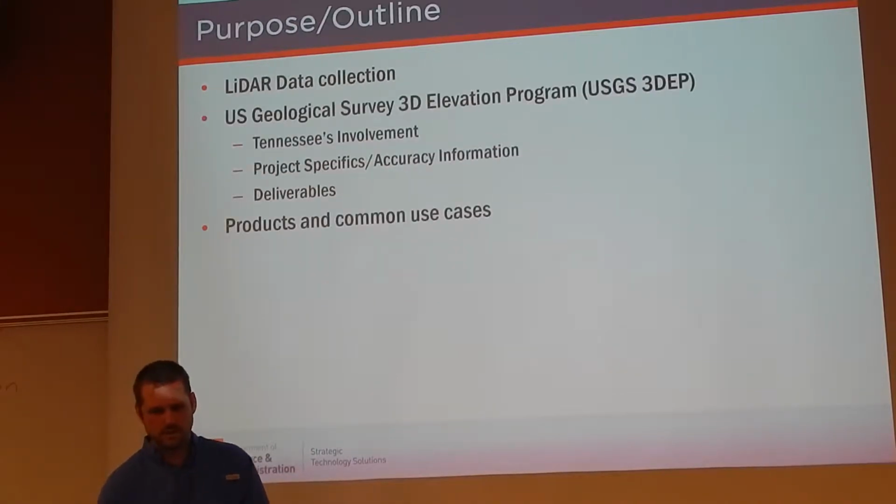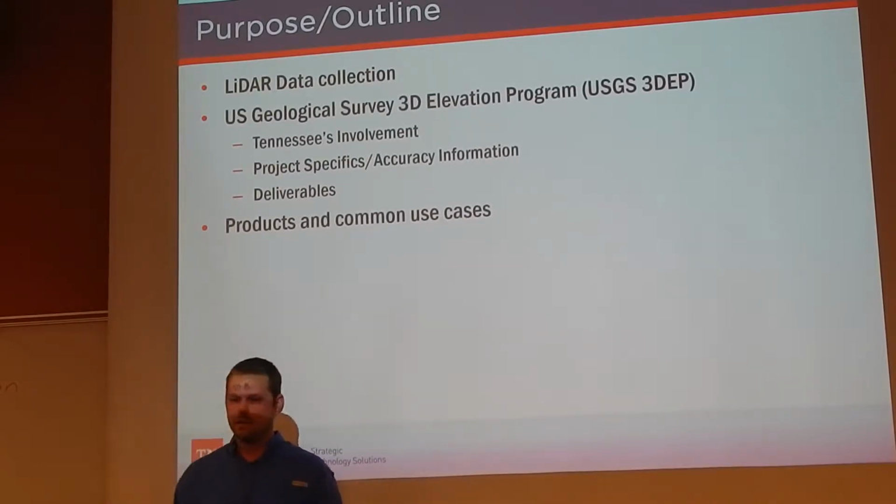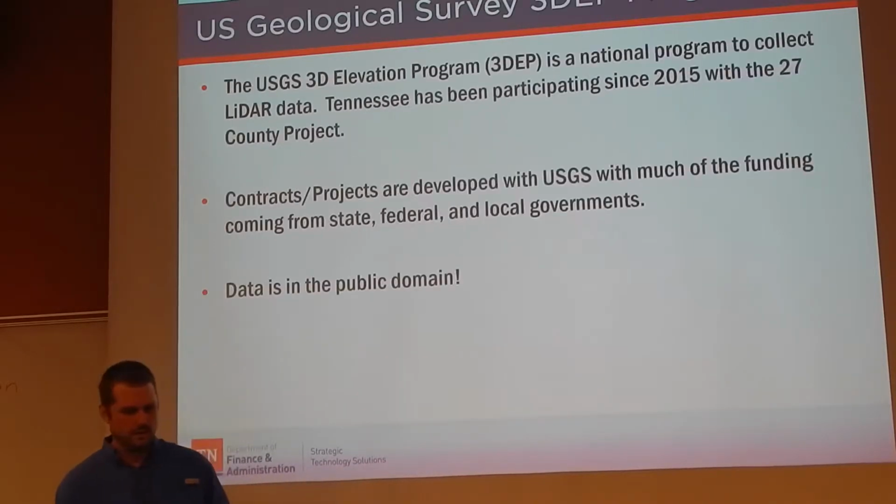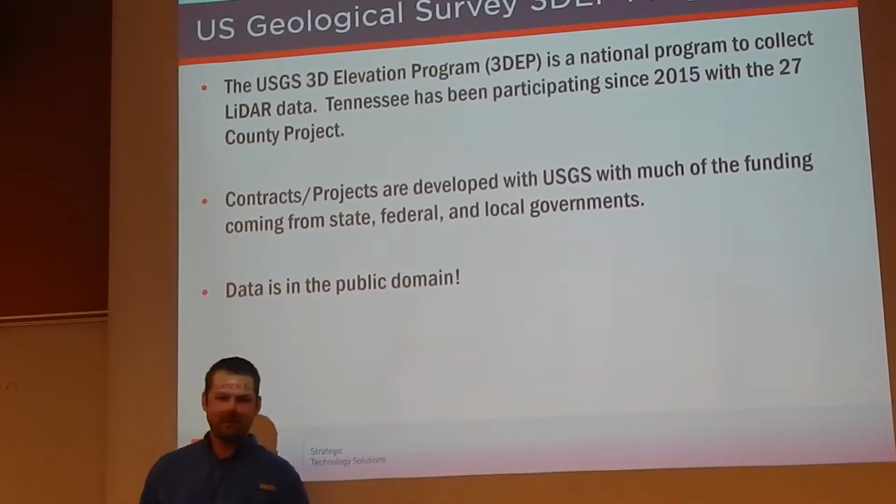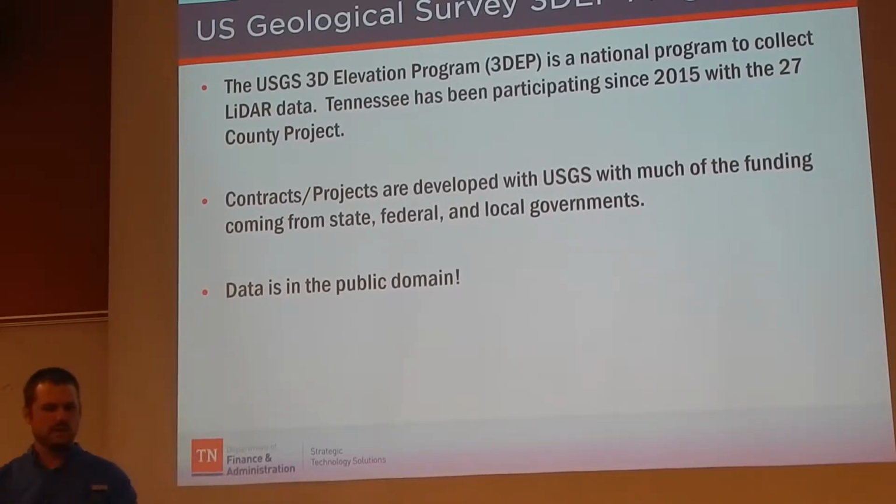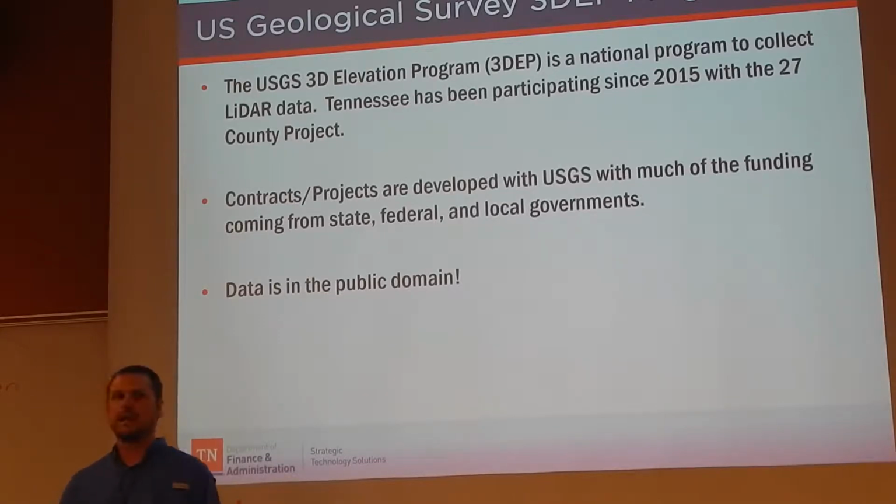So next, I kind of talked about this a little bit, the outline and the purpose of why I wanted to come and talk to this group: go through our partnership with USGS, our involvement, some deliverables, how to use the data, and then products and common use cases. If you're not familiar with what LIDAR data is, I will go into some kind of cliche: a plane flying over to shoot the lasers down. But the USGS 3DEM program, which is the 3D Elevation Program, is a national program to collect LIDAR data nationwide.